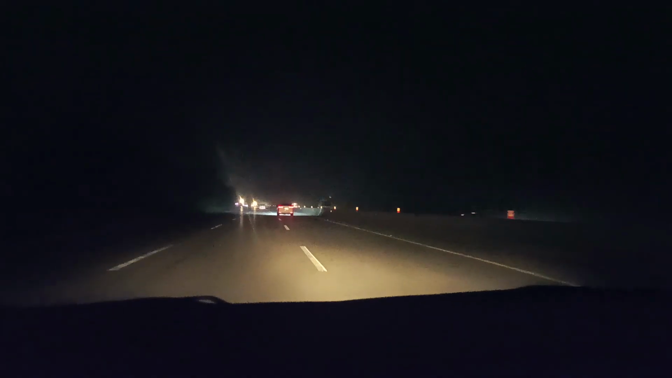While returning to the motorway, where so many vehicles are going and coming, there is a light here, and it is really good to travel during the night time on the motorways, particularly here in the Salt Range area.